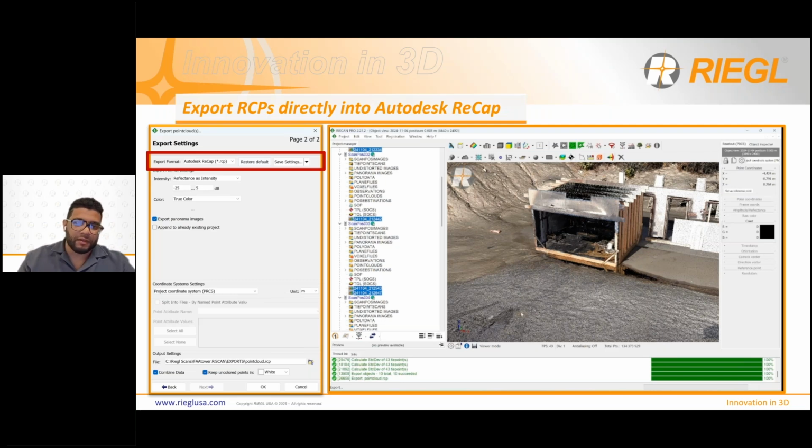You don't have to always do the entire project. Let's say it's 100 scans, you can just export the first 50, first 10, first 12. Doesn't really matter. It's just the positions that you select that the software is going to try to export.